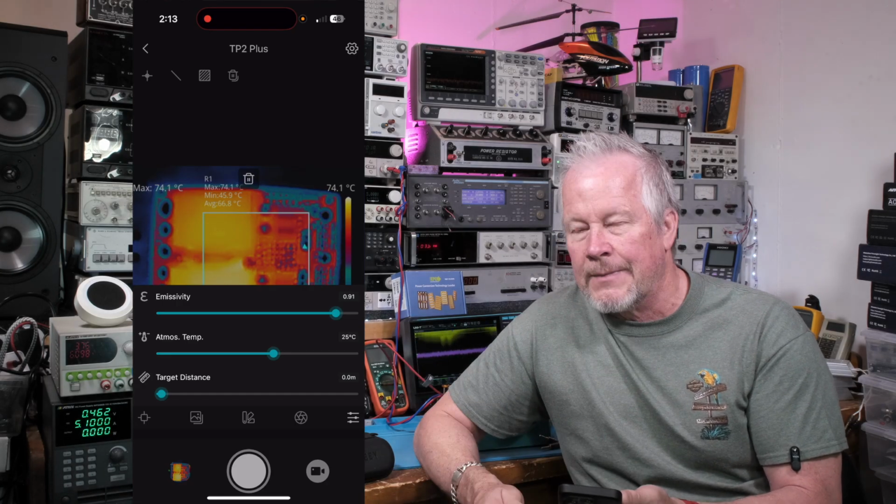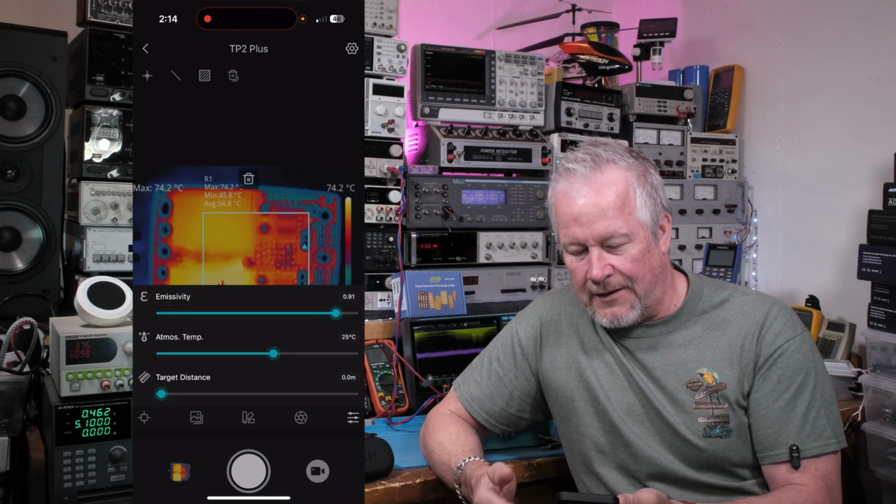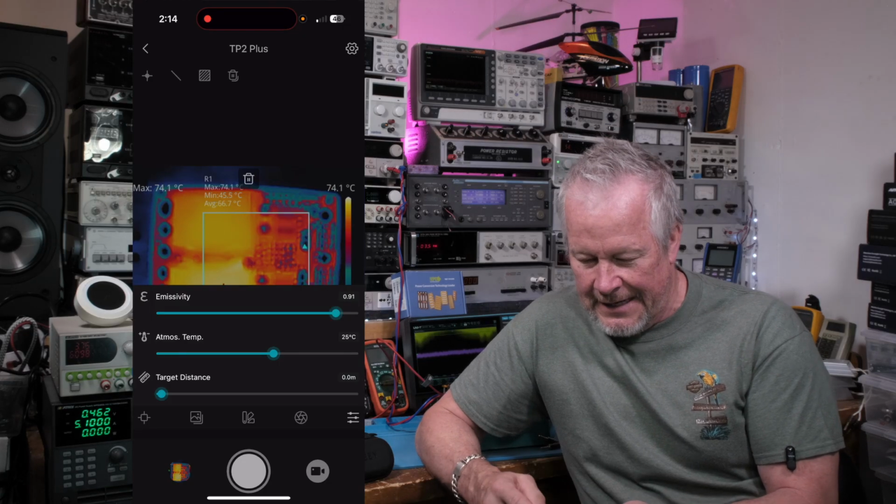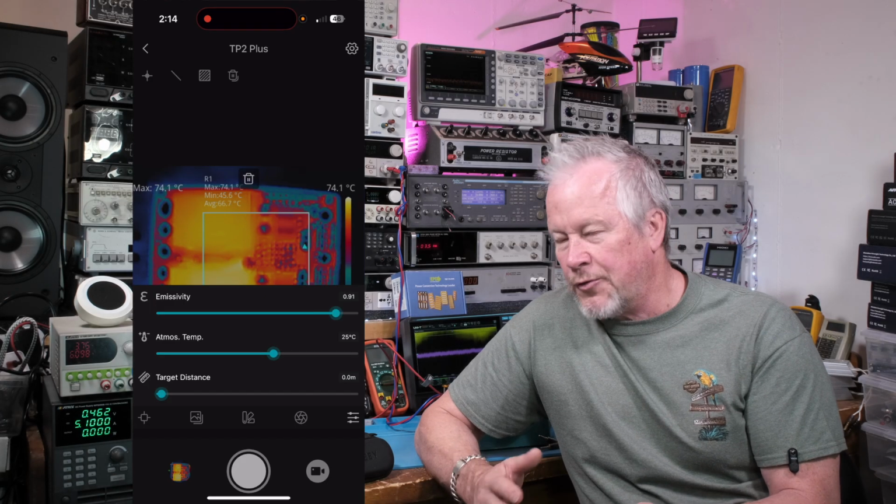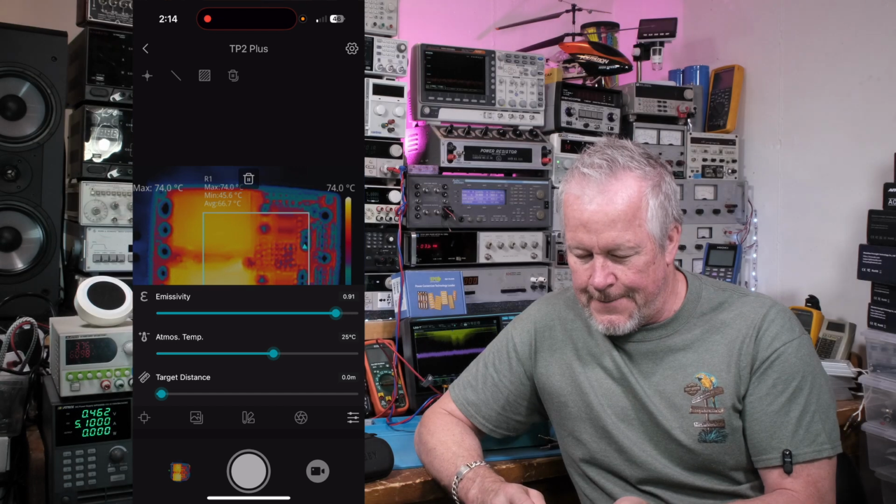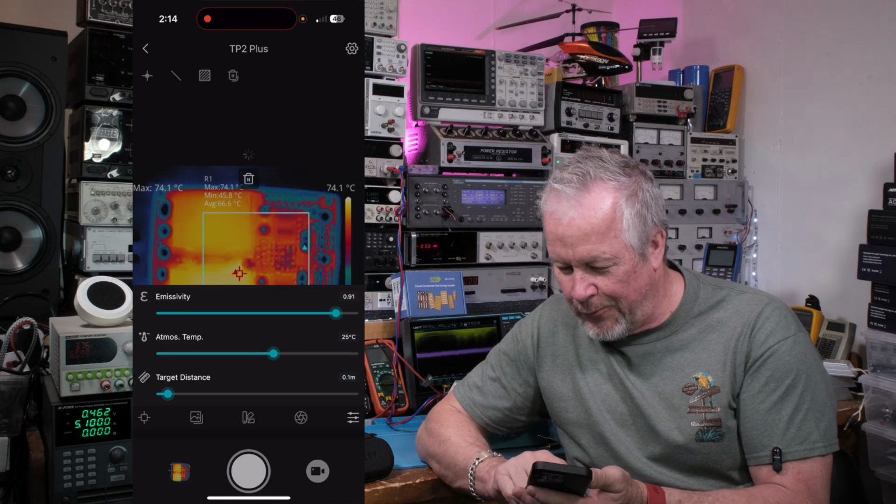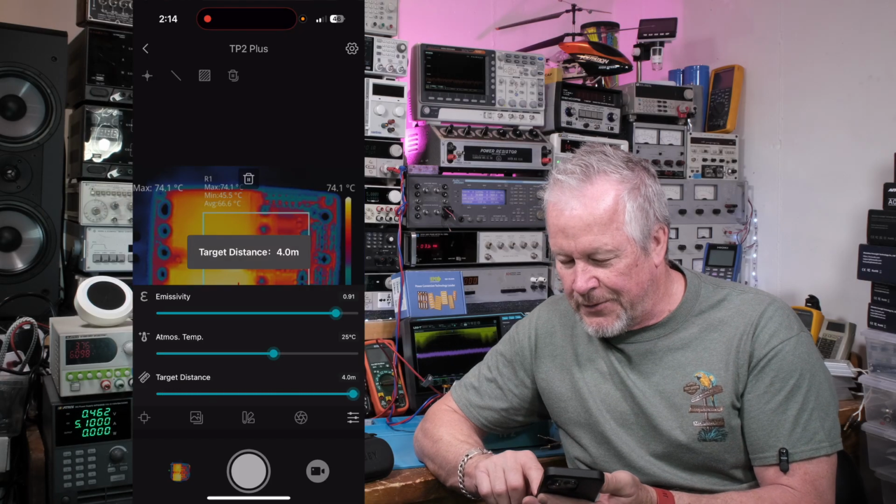That's how much reflection you're going to see from the light off the surface of whatever it is, if it's a shiny surface or a black opaque surface. So atmosphere temperature, 25C, kind of ambient temperature. Target distance, right now it's set for 0 meters. The next one I can get, if I go over, is 0.1. I can't really get 0.0 numbers. And I can go up to 4 meters.